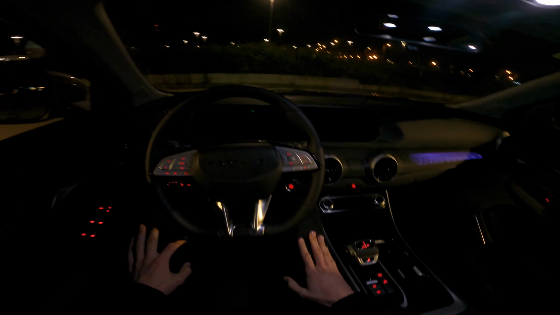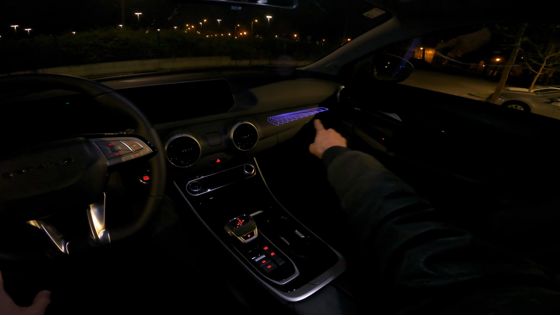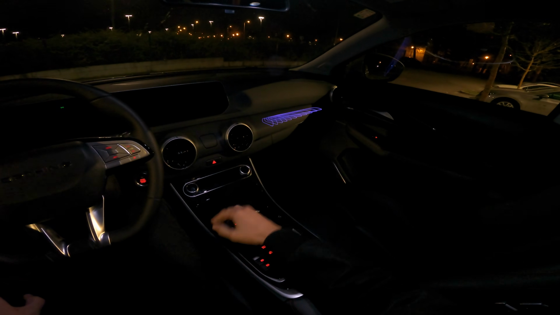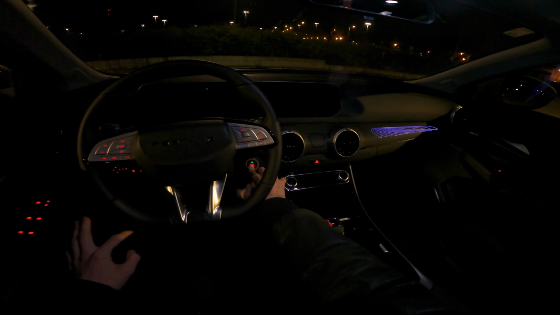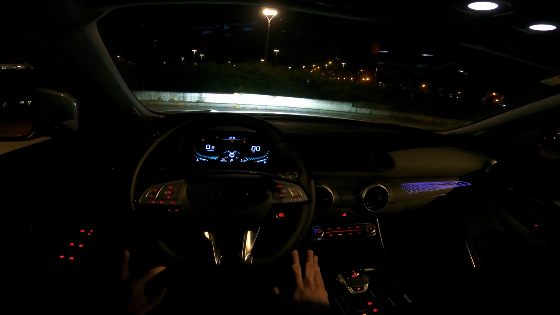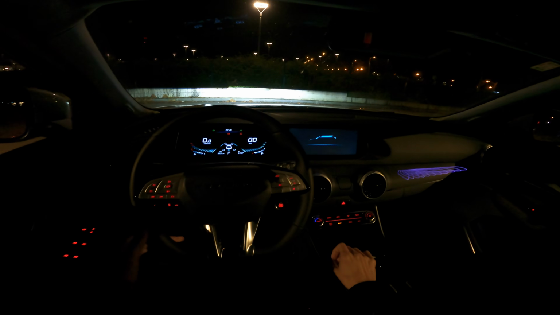Now this is the Forthing at night. Now you can see the beautiful ambient light. These change colors by themselves, so you can change them in the display, and that's the only ambient light in the interior. Let's start up the car. So the main lights switch off. We do have the panoramic roof open, so there's more street light inside.